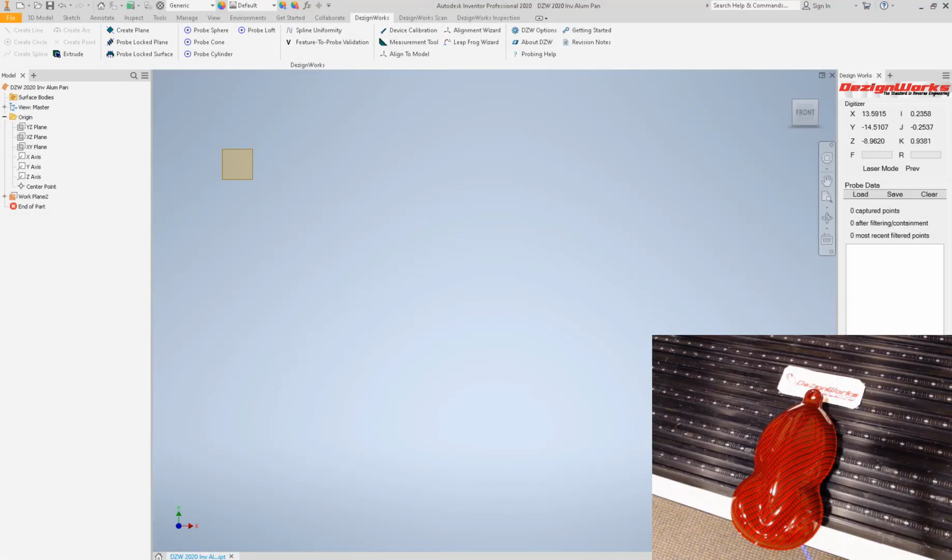Today we'll be talking about Dezignworks 2020 for Autodesk Inventor, featuring the new Romer Absolute arm with the RS6 scanner. So the sample part we have here is like a shiny mold or painted part, but this is a worst case. It's got a carbon fiber overlay with a color, so most scanners have a hard time with this. We're going to show you how the RS6 just eats this up.